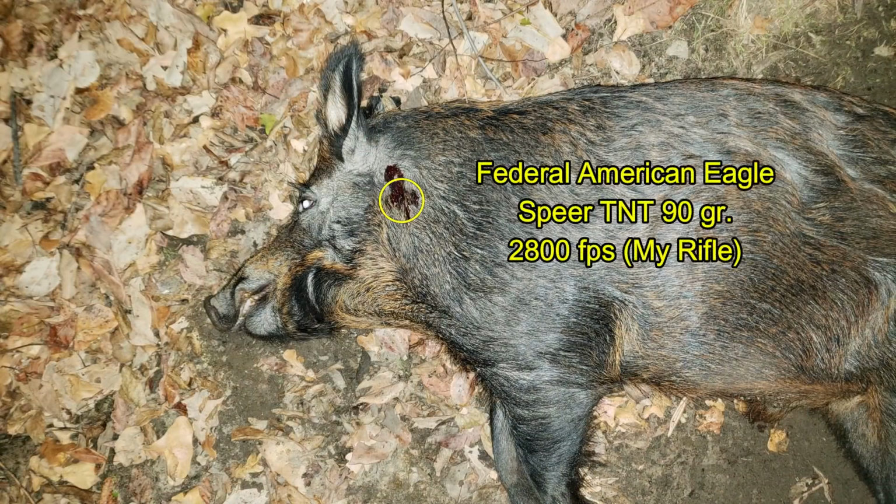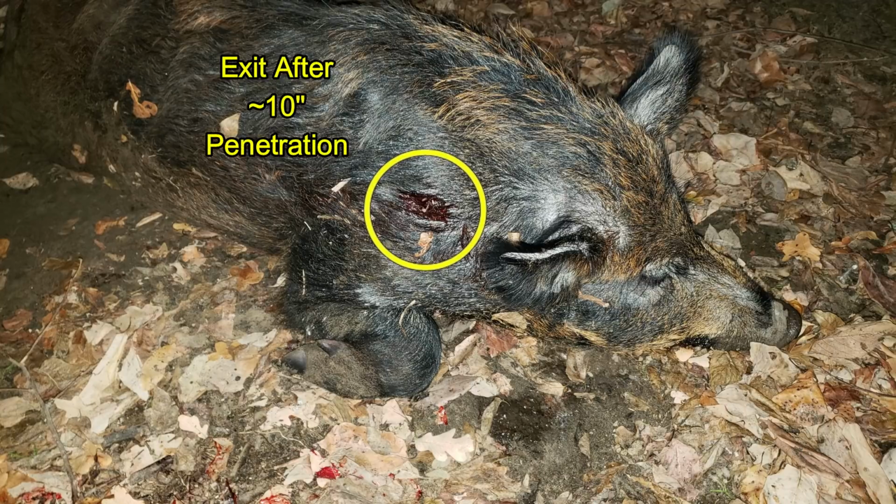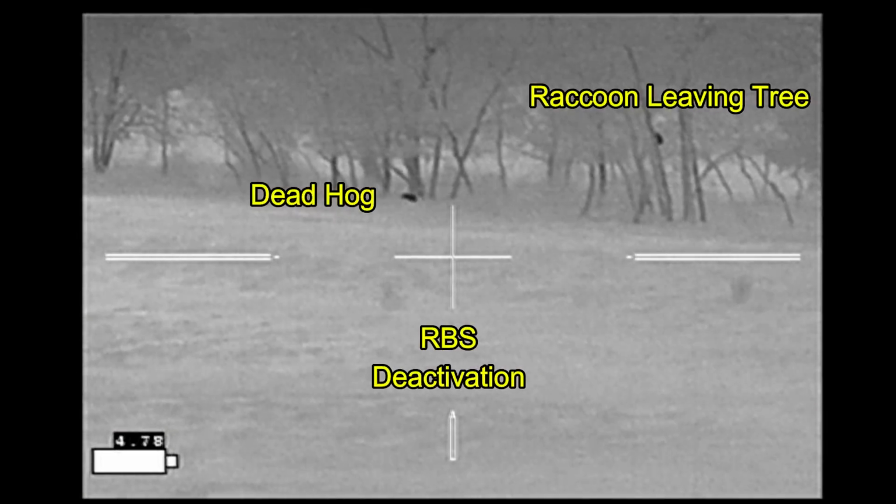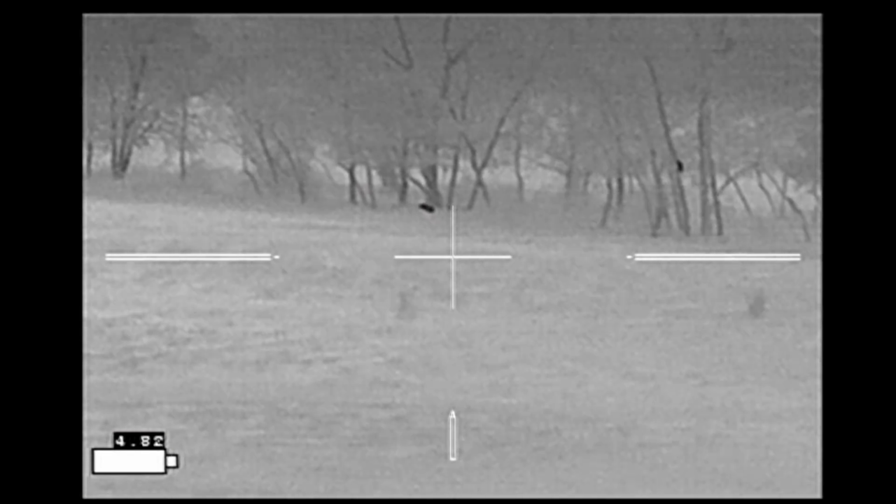The Spear TNT bullet did its job, went in just behind the head, middle of the neck, exited out the other side with about 10 inches of penetration. And when all the activity calmed down, the raccoon biomonitoring system deactivated by itself.